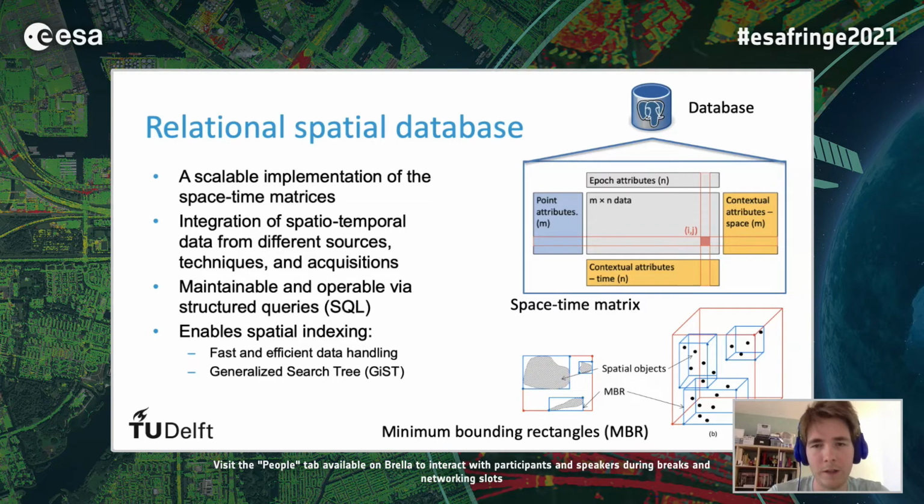Another advantage of the spatial database approach is that it enables spatial indexing, which leads to fast and efficient data handling, and it generally uses a generalized search tree, GiST, to retrieve the information that the user is interested in. It uses minimum bounding rectangles to do so.